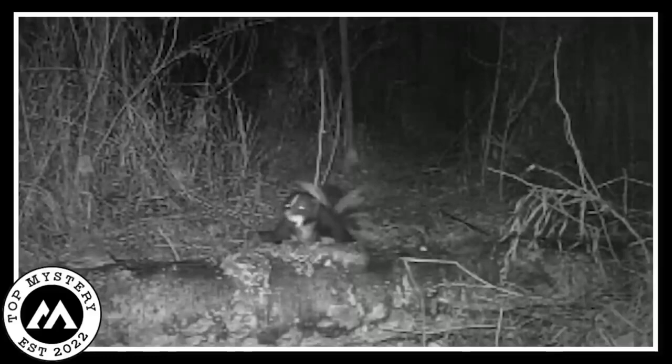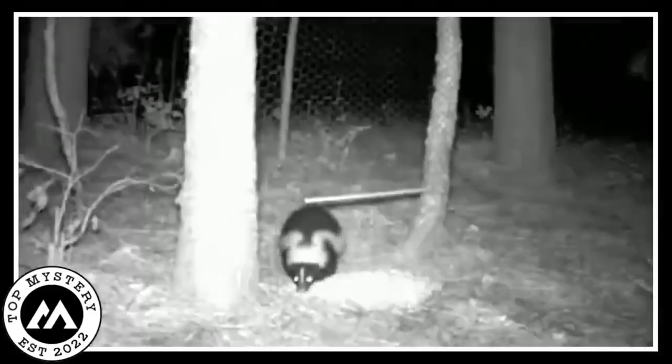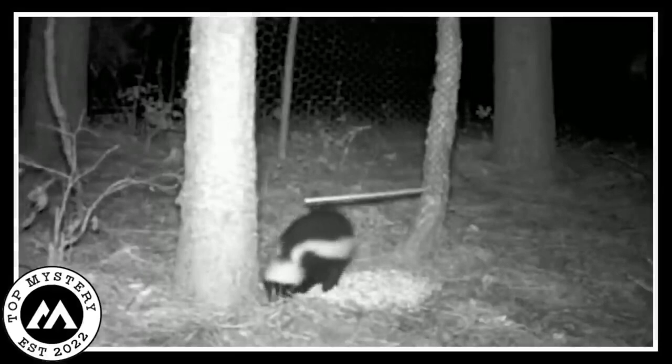When the camera blinked, it showed the skunk sneaking around the trail playfully. Maybe it was searching for a yummy snack or just having a fun adventure under the moon. Its little paws made tiny prints in the soft dirt, telling a story of its nighttime journey.